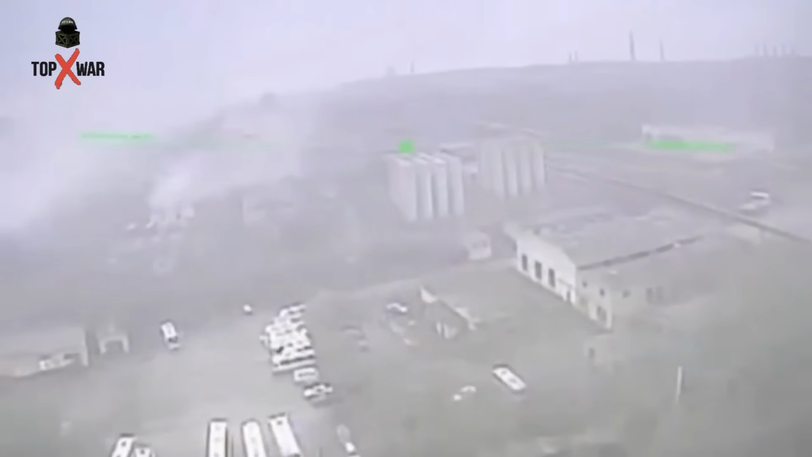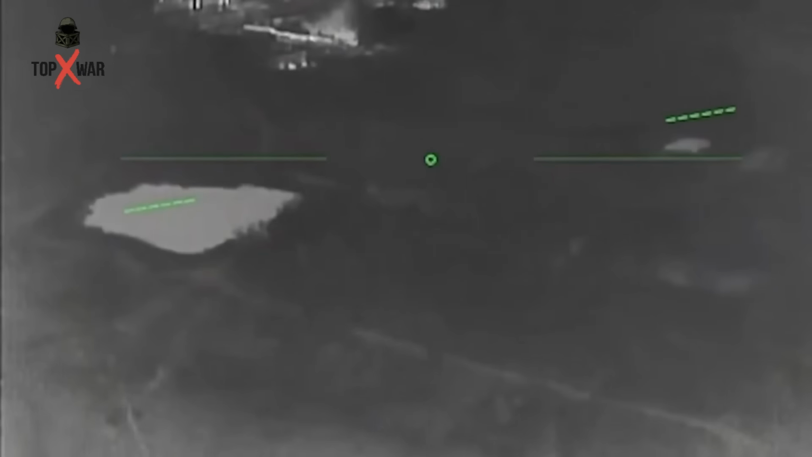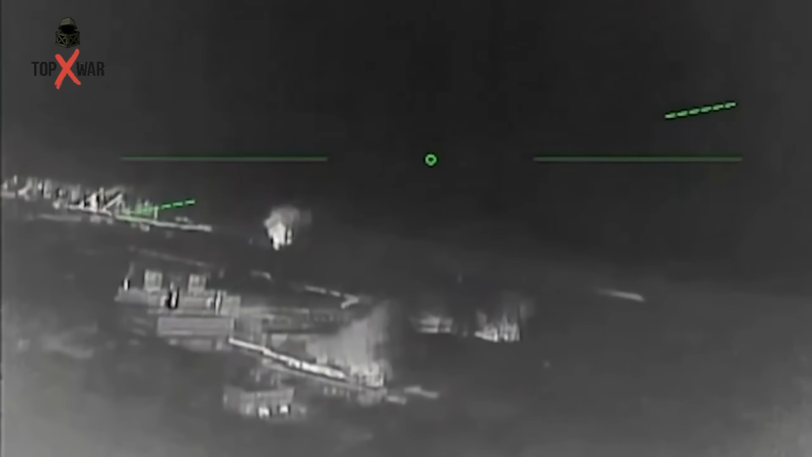Major Robert Bravd, also known as Magyar, the commander of Ukrainian unmanned systems, released video footage showing long-range, large FPV kamikaze drones striking key targets in the Luhansk region. The footage highlights attacks on the Alchevsk metallurgical plant and the Ryazan oil refinery, both critical infrastructure sites supporting Russian operations. The drones, designed for precise long-range engagement, successfully delivered their payloads, causing significant damage and disrupting enemy supply and